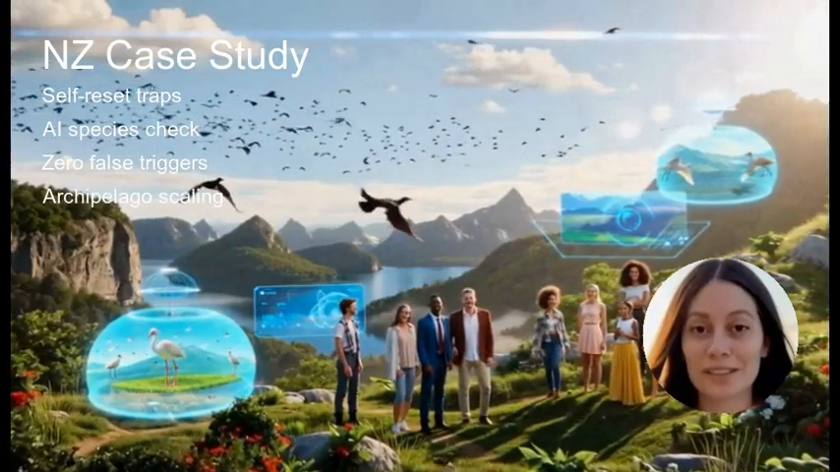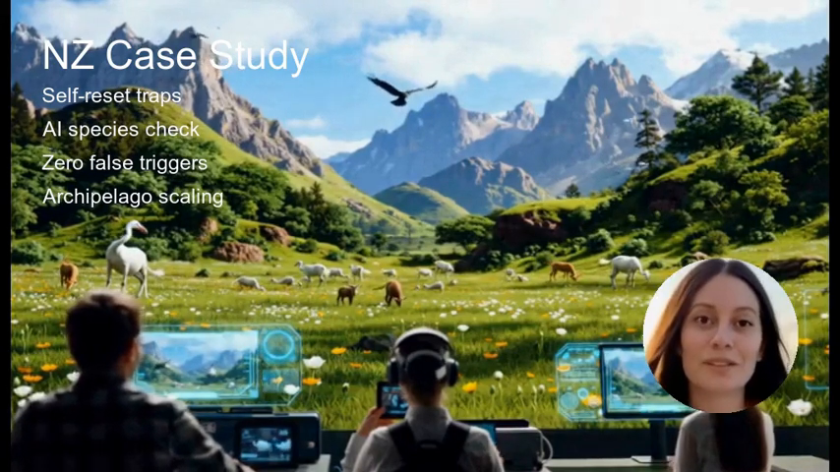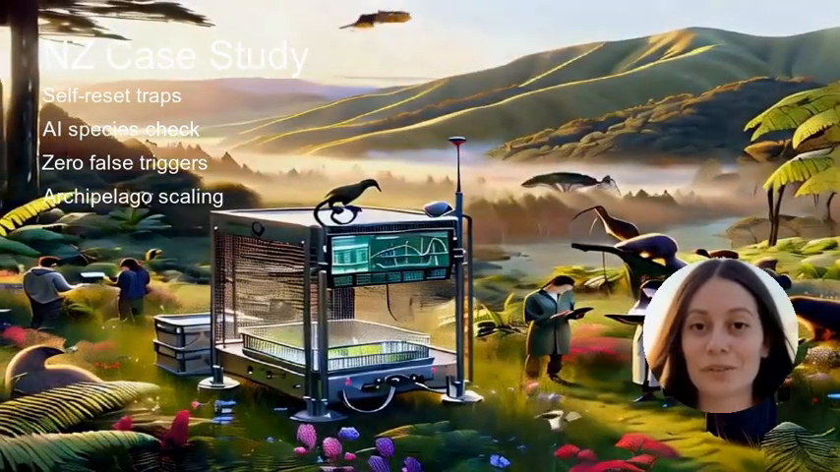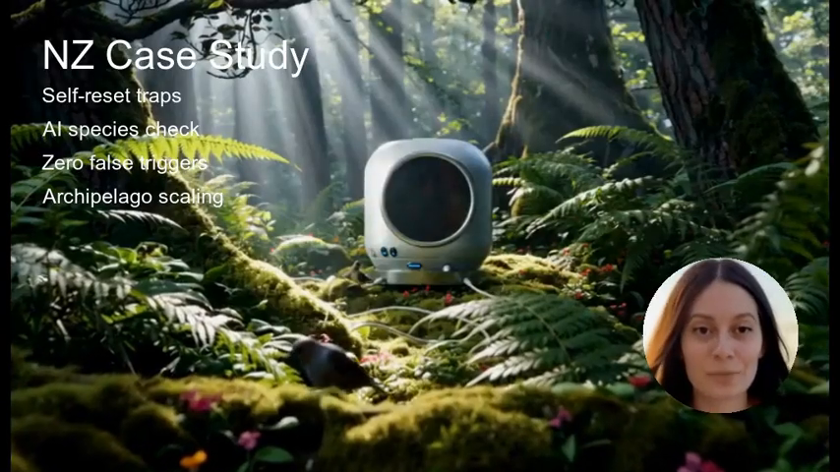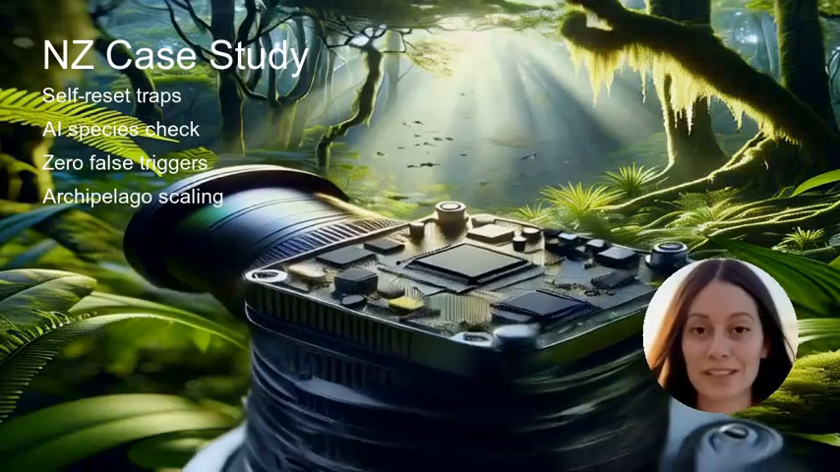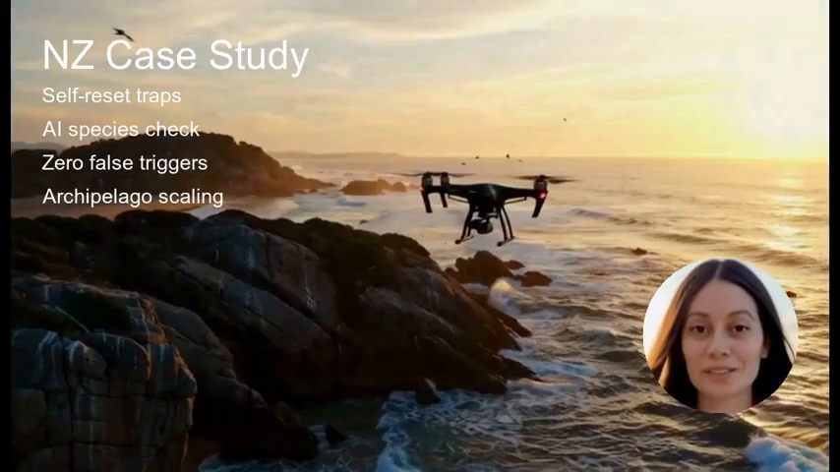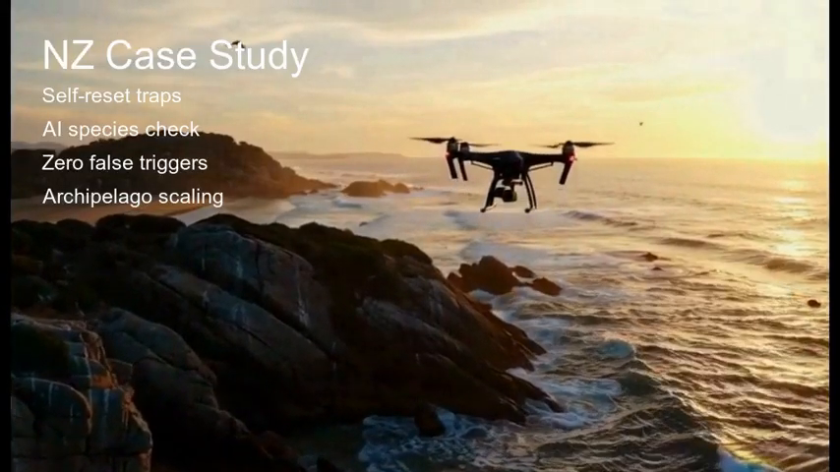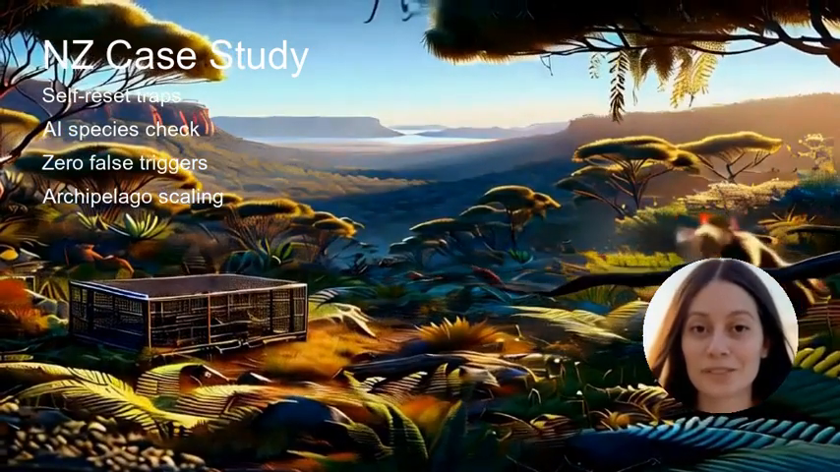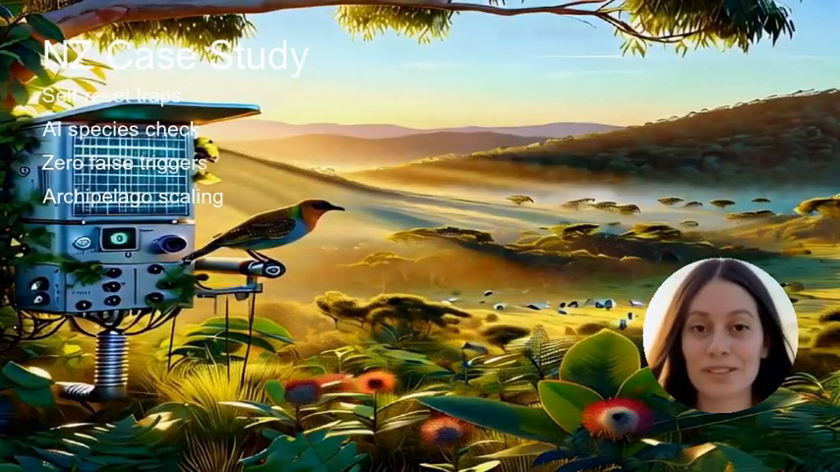That audacious target demands tools we haven't invented yet, but Kiwi ingenuity is already delivering glimpses. One standout is the AT220 trap, engineered by a company called Critter Solutions, that pairs a self-resetting mechanism with AI-driven species recognition. When a rat, stoat, or possum peeks in, the camera and microprocessor make a split-second decision. If the visitor matches the training data of a pest, a humane but lethal action is triggered. If it identifies a protected creature, like a native possum in Australia or a curious bird, the trap simply does nothing. It resets and waits, even shutting down during daylight to avoid daytime birds.